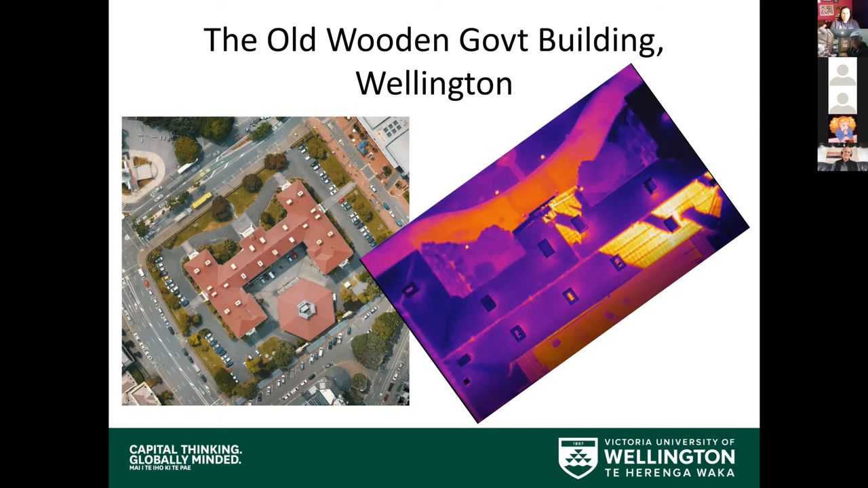I still have to do the survey to try and find subsurface water. We've still got to do that work. We've got all the gear. We've just got to find the site and also find the time, which is what we're always fighting against, isn't it?